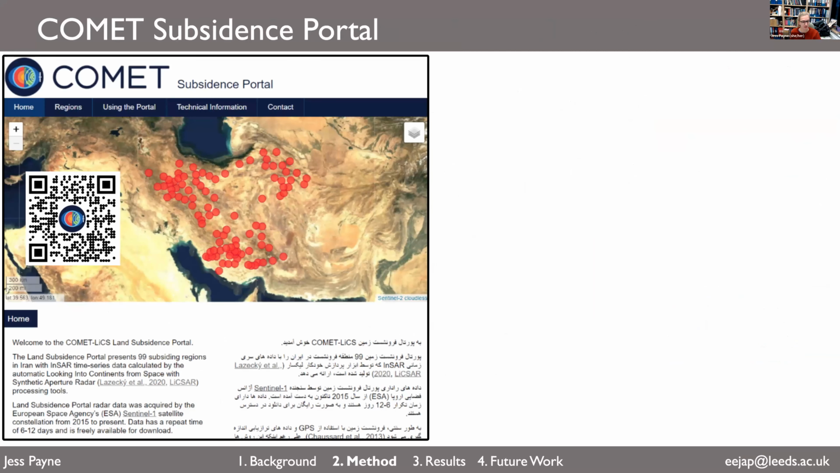The results of this time series analysis are available to view on the COMET subsidence portal, which you can access through this QR code. What this portal does, here is a homepage. There's a map at the top of this page, and each red circle, sorry, the light's going off, represents a subsidence region, which you can have a look at.